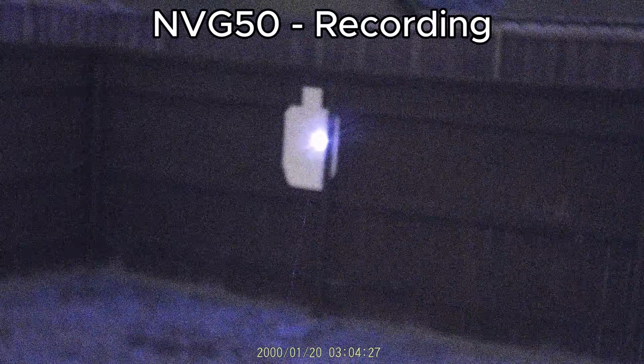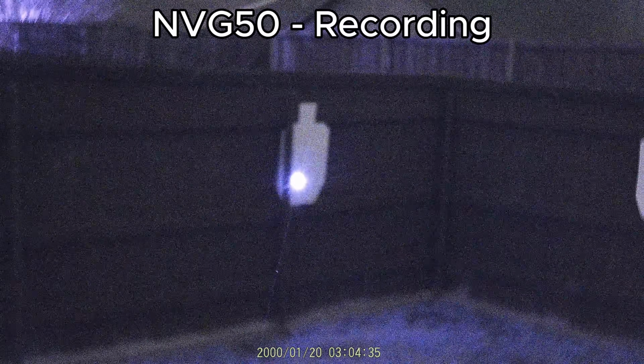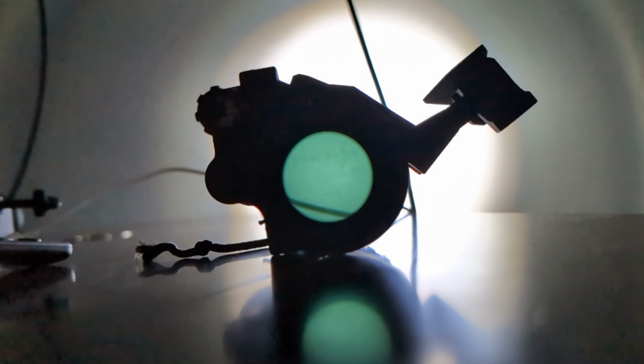I don't care what any other reviews have said, this will be noticeable. Having latency on top of a low frame rate compounds the difficulty of trying to use the NVG50s while moving. Like I mentioned earlier, staying in a static spot or moving slowly will be your friend. And in case you were wondering, the analog night vision updated so fast that the change couldn't be captured. One frame, there is light, and the next, there isn't.